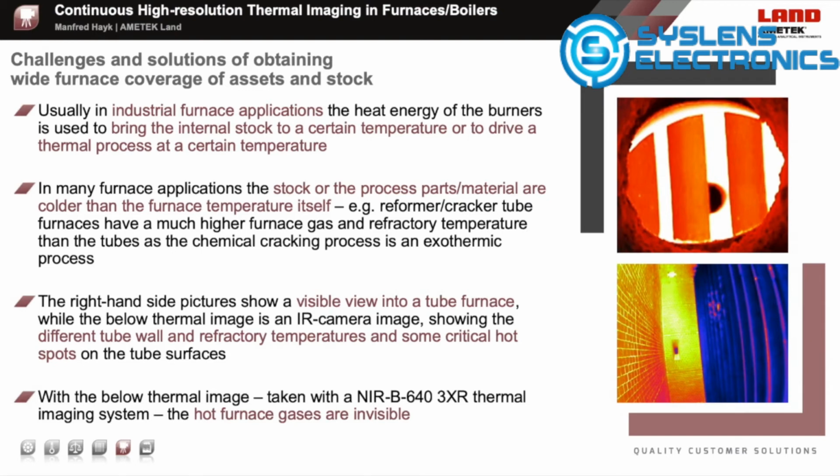In this kind of furnace application, the camera system, together with the advanced thermal imaging software, the Image Pro, automatically corrects the background temperature from the tube furnace temperature reading to get real tube furnace temperatures online. These images are taken with an NIRB 643XR hazardous area certified furnace camera system in a tube furnace application.